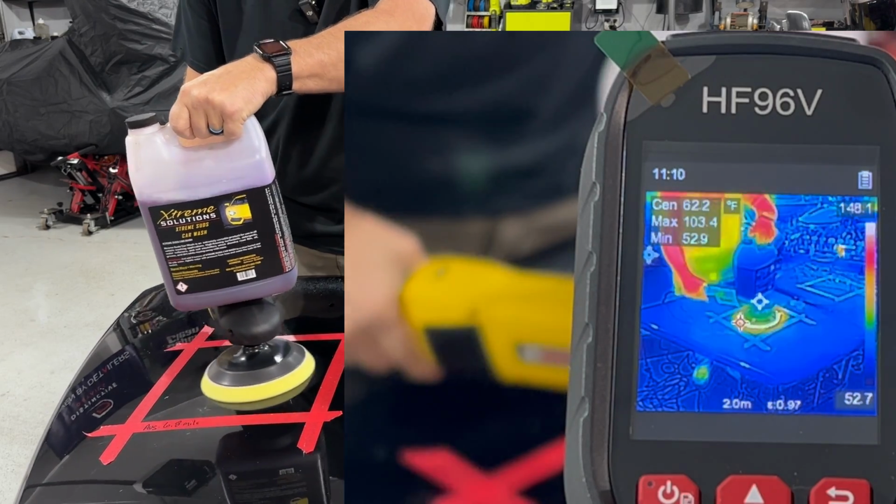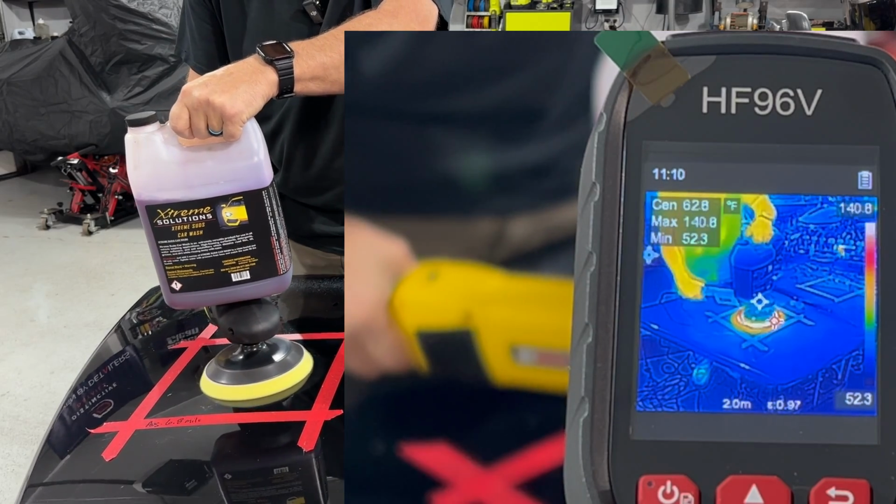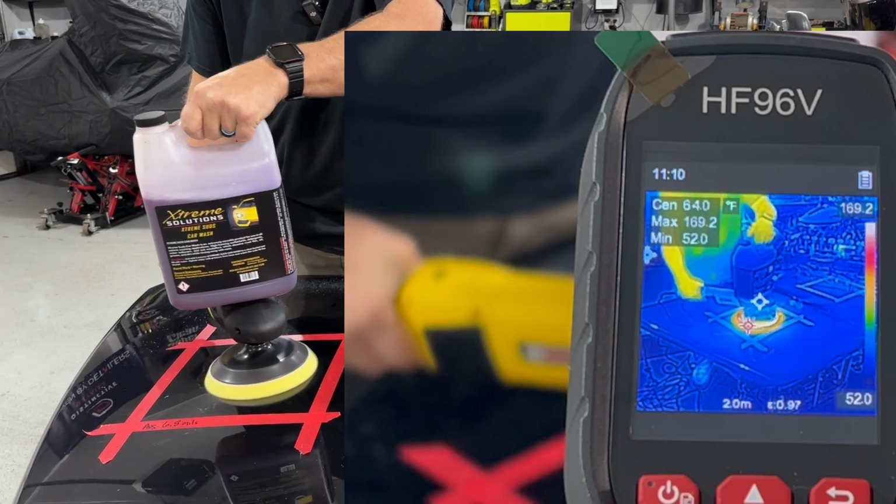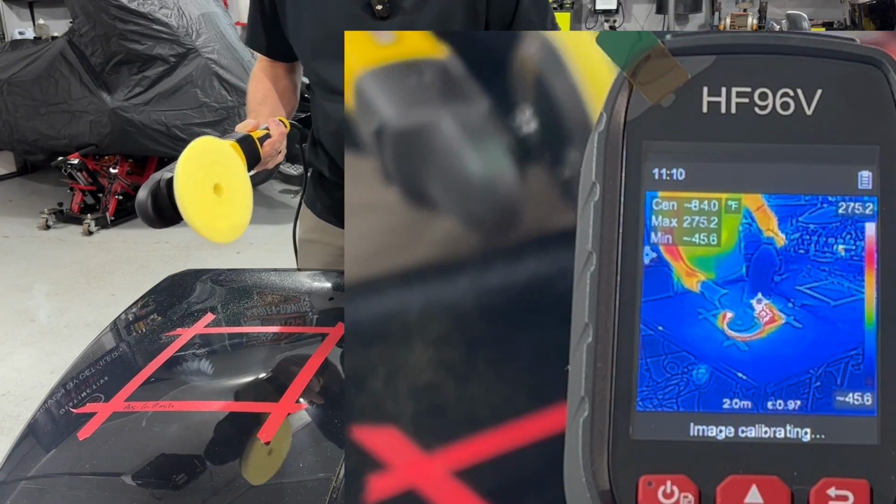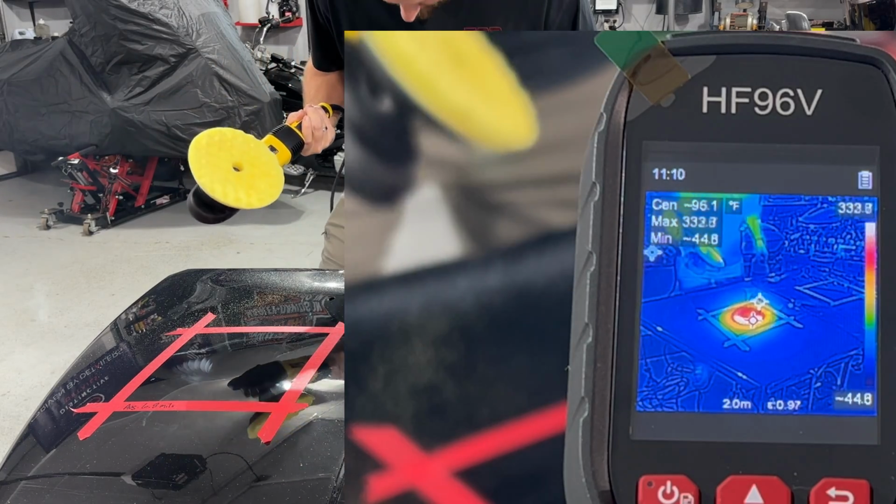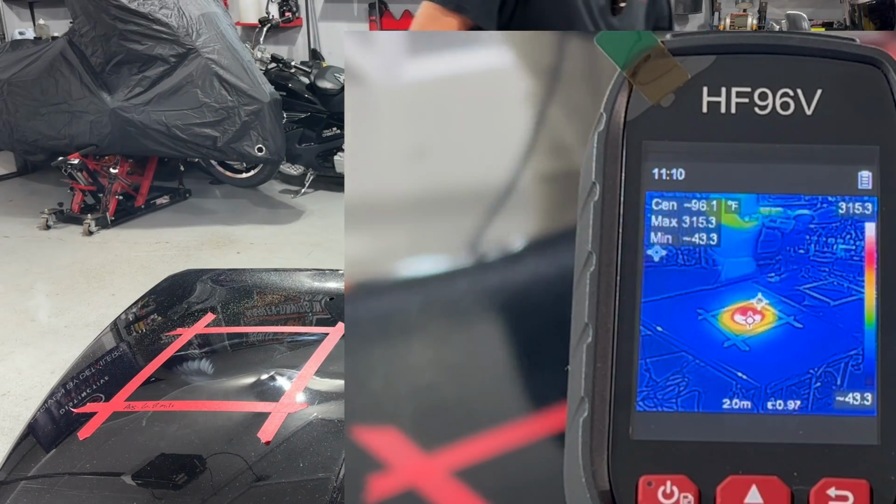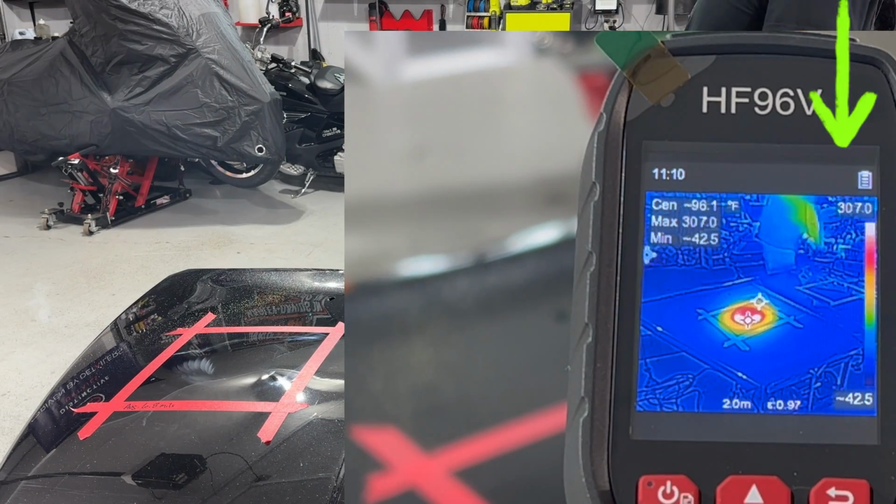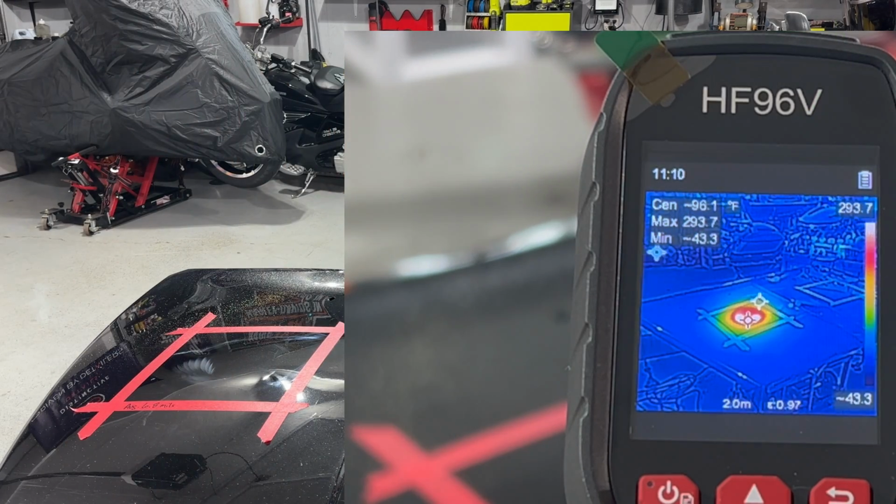Now, I don't normally use the rotary on the highest speed. We're actually losing power here. Ugh. Like I said, this may be a total failure. It's because it's running out of polish because Brian's wearing all of it. And that side is actually already smoking like crazy. Let's just see what it shows the temperature is. Yeah, we're already extremely hot.